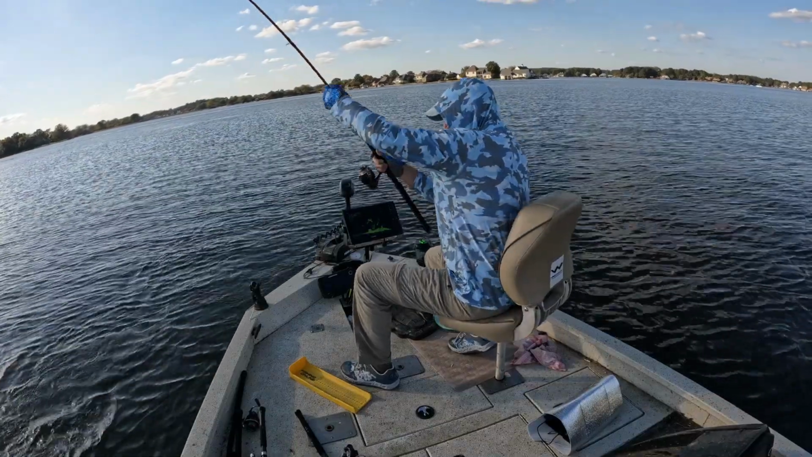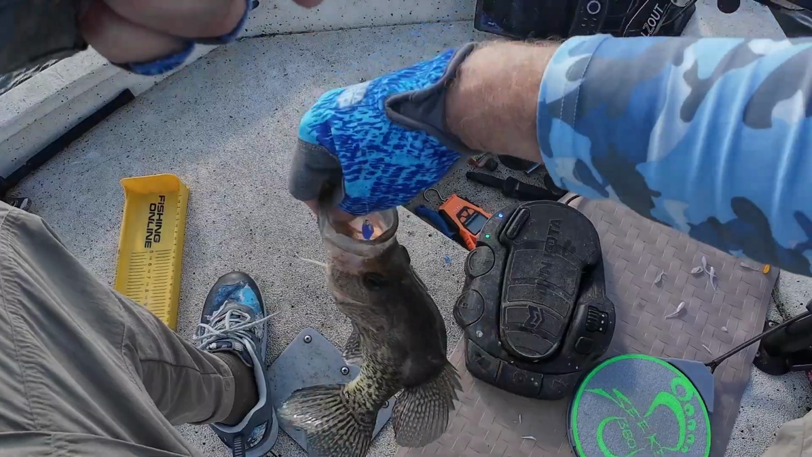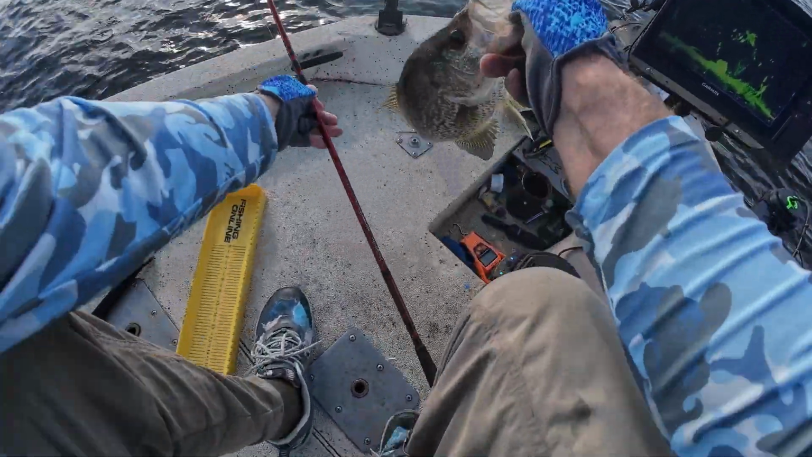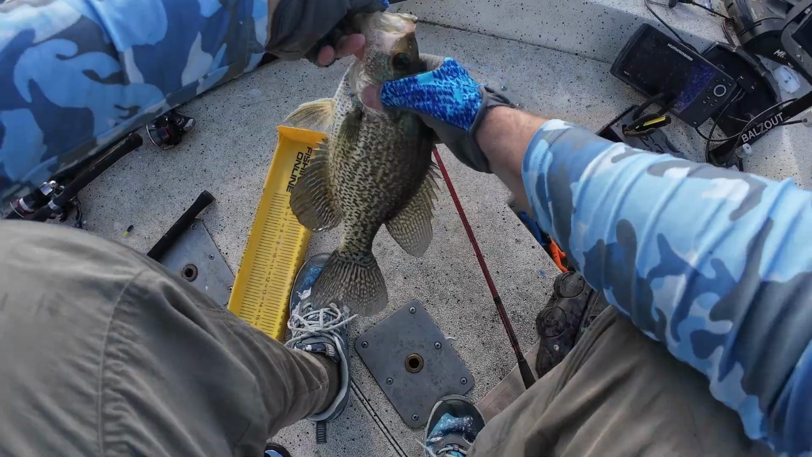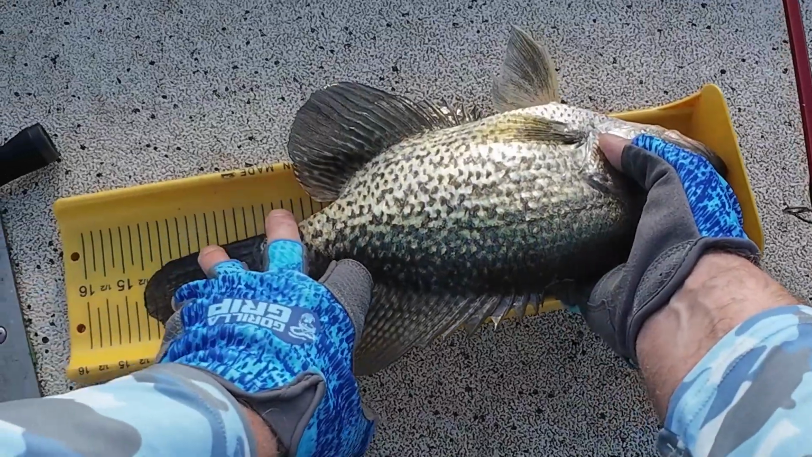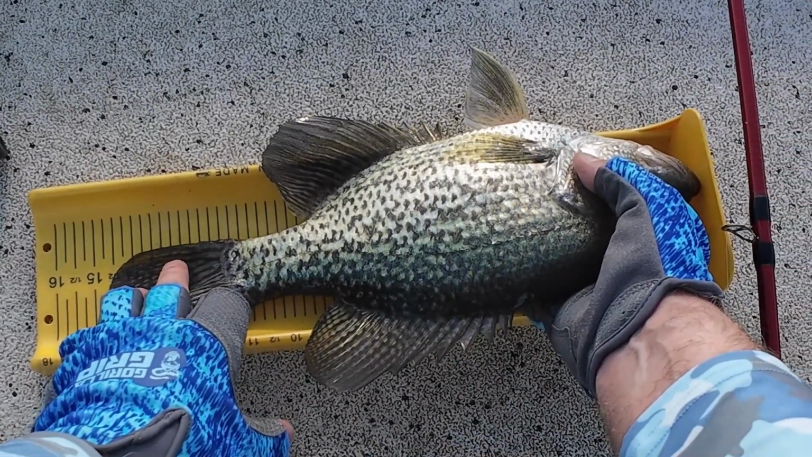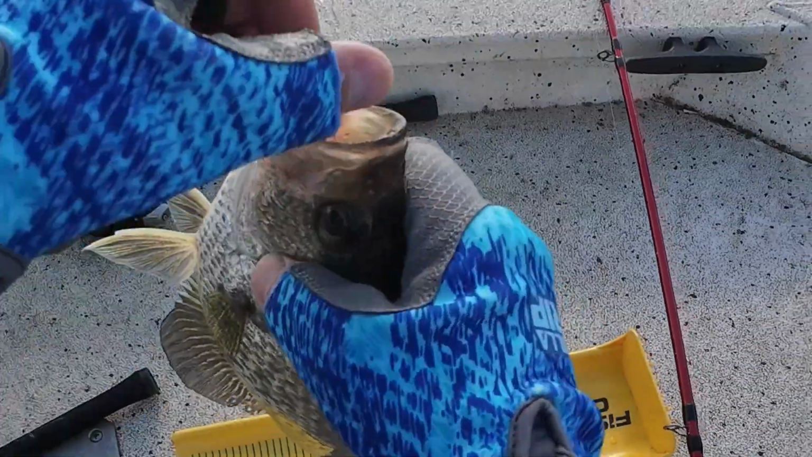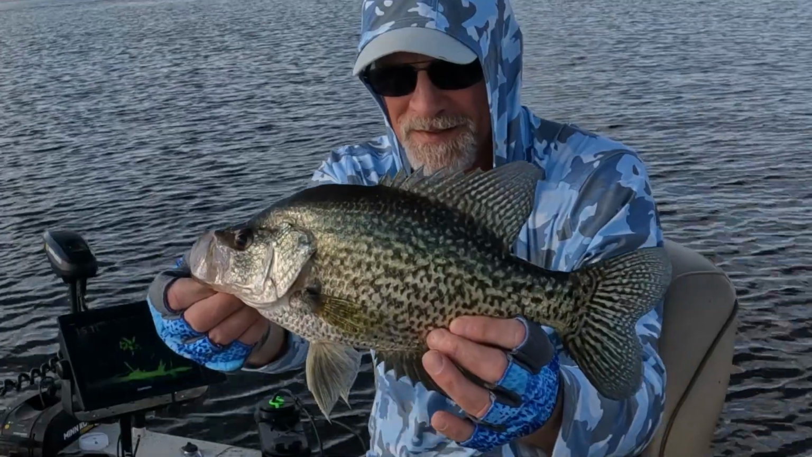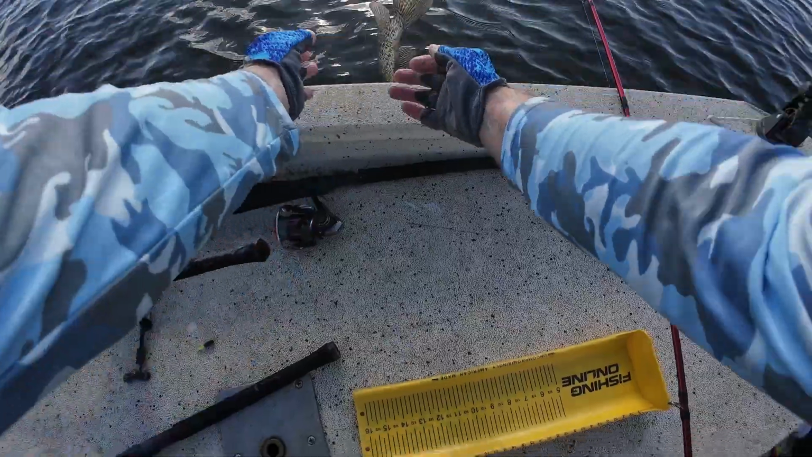Get up here, dude. Have mercy. The size of that monster. 14.5-inch. Good Lord have mercy. 14.5-inch black crappie. It's too big. I'm gonna let this dude go. Get back in there, fella.